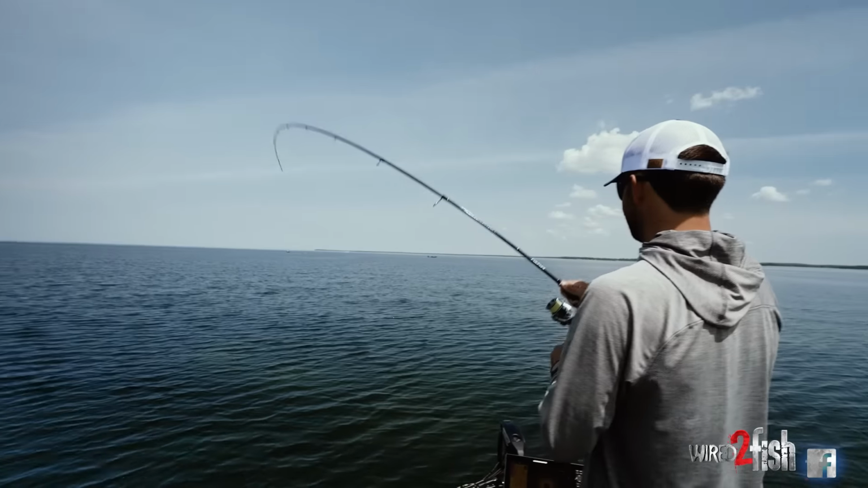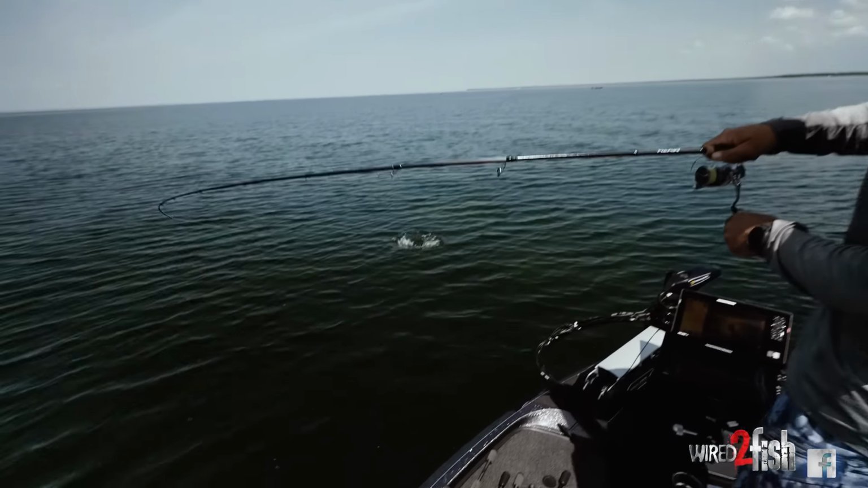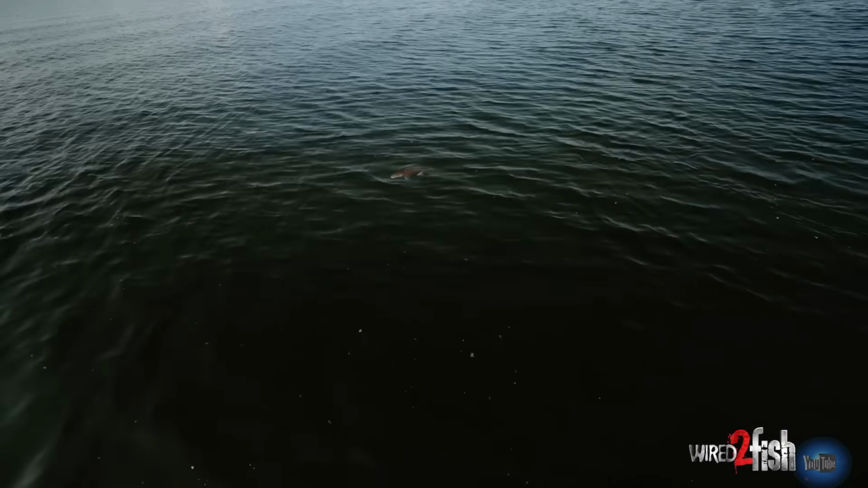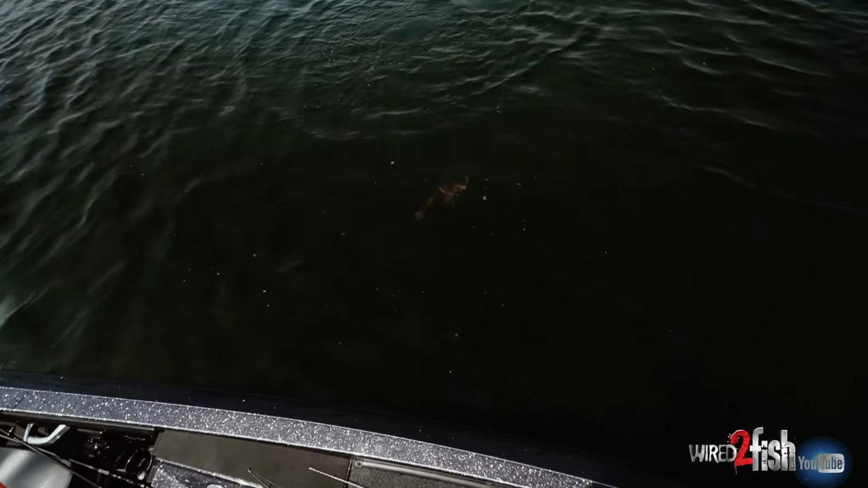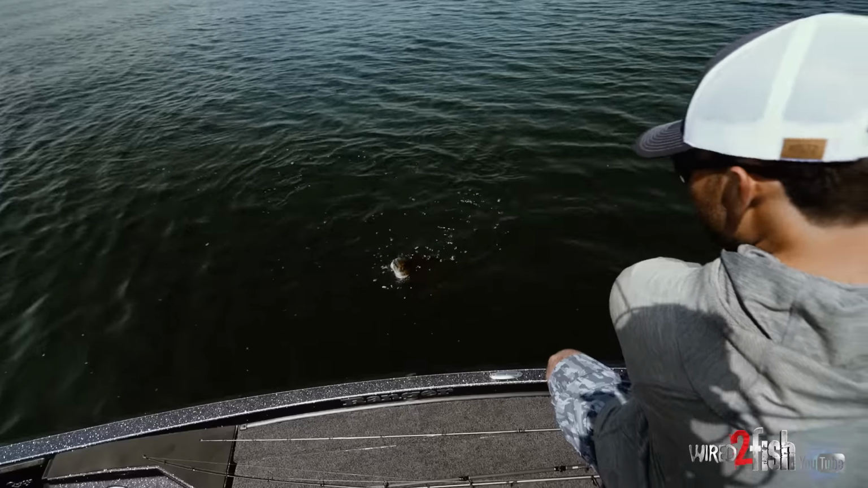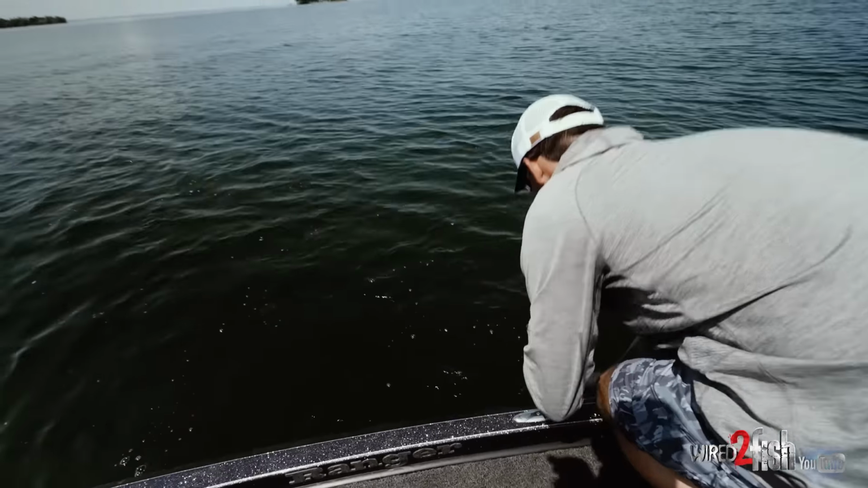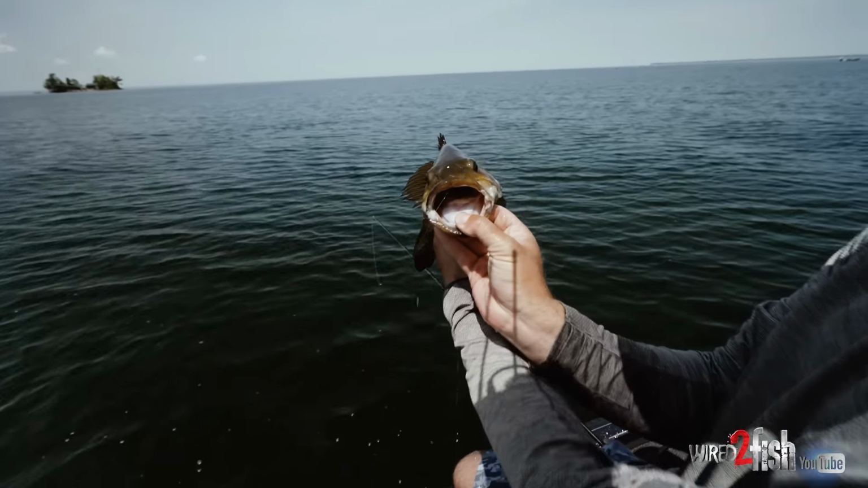There we go. On the jerk, it's a nice one. That's why it's important with smallmouth fishing, just keeping a bunch of rods on the deck. Threw the Fluffy at that one a couple times and just went slow rolling the jerk by him and boop. Look how he's got it. Piped.